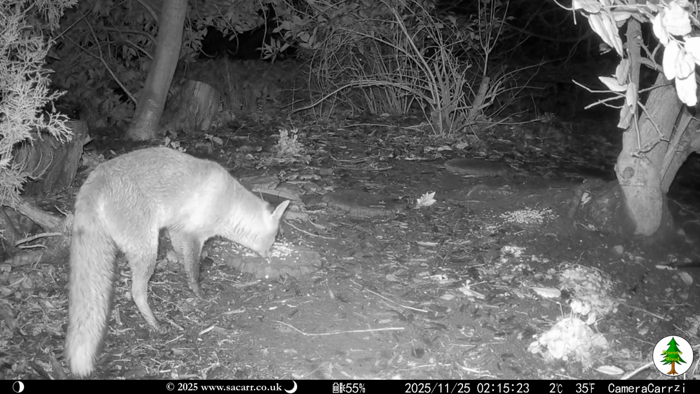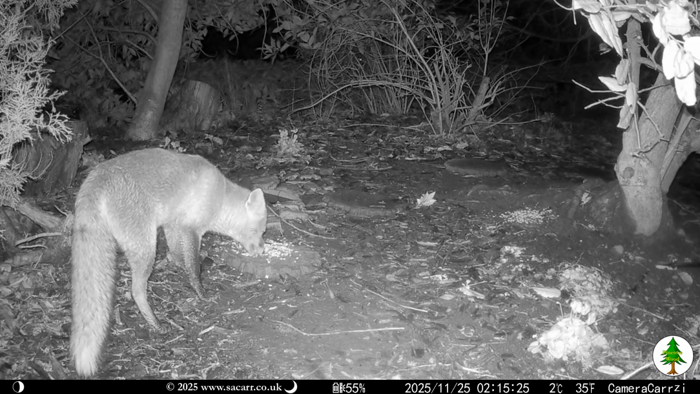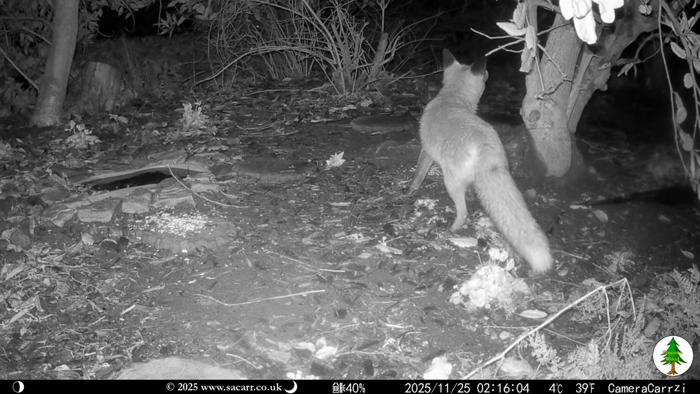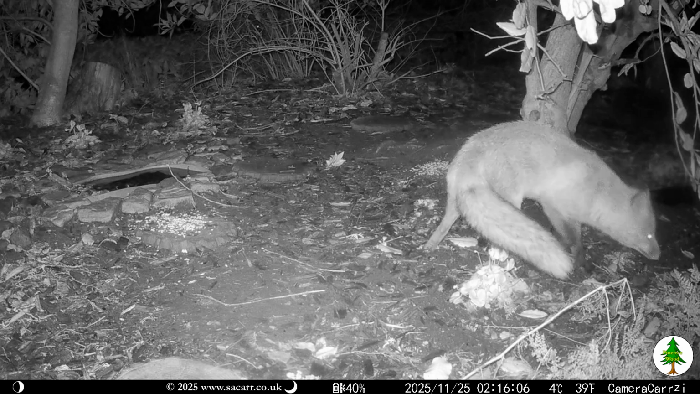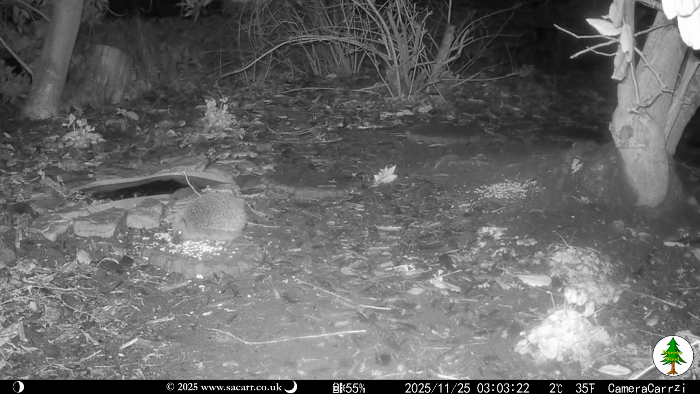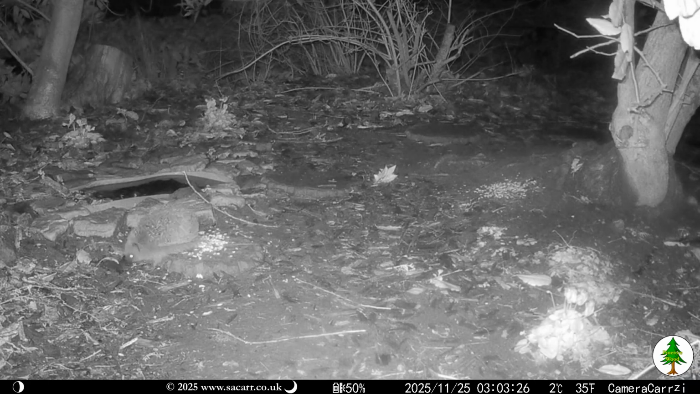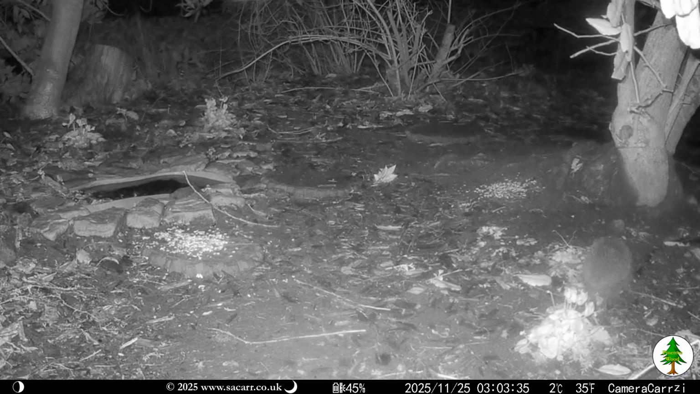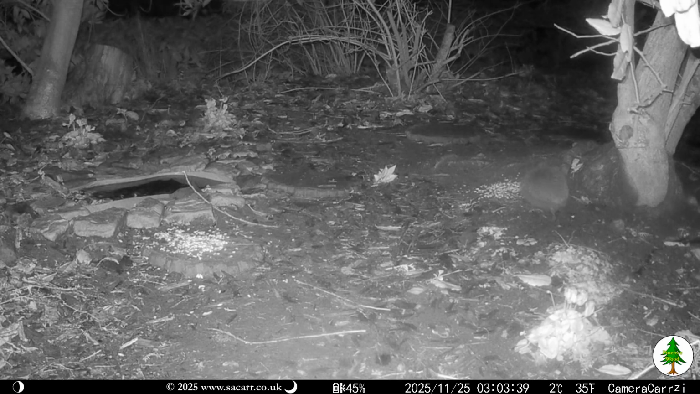Almost an hour later, the fox was back, after more birdseed. Perhaps it is off hunting, and if all else fails, it comes back for birdseed. The hedgehog and fox came back again, around 3 and 4 a.m. respectively. I sped up the video as they were in frame so long.